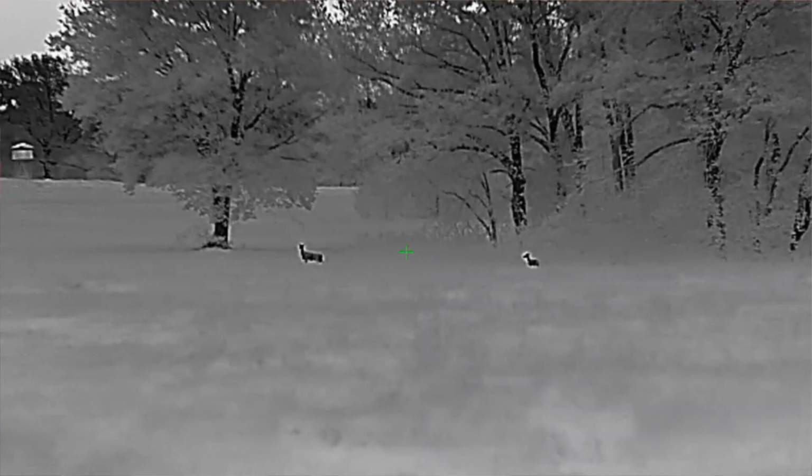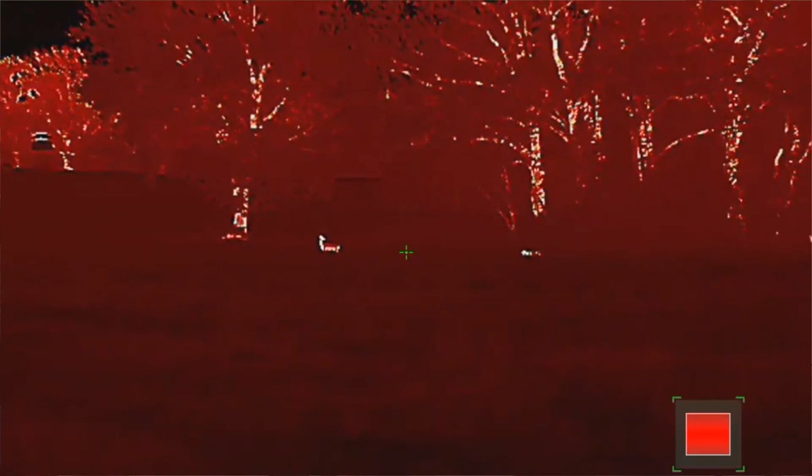If you do start a video and you're recording a video, it'll still capture the recoil activated video, so you'll get 2 videos: the video you started and stopped, as well as the video of just the shot. So it kind of gives you some redundancy to make sure you always get your hunts on camera.